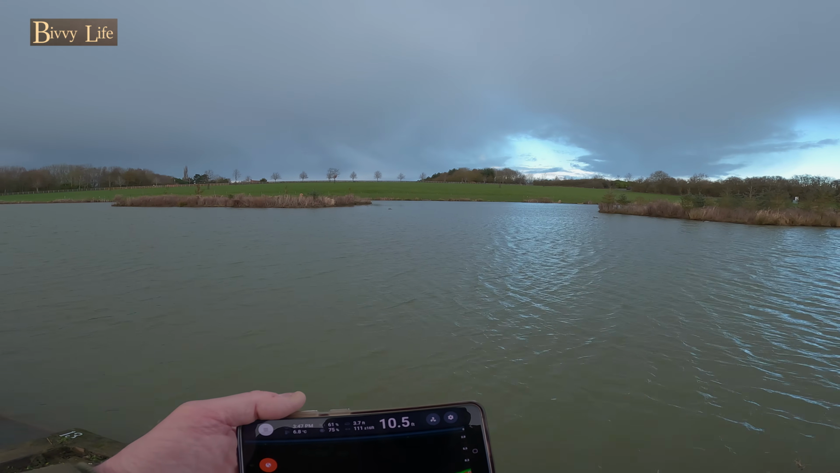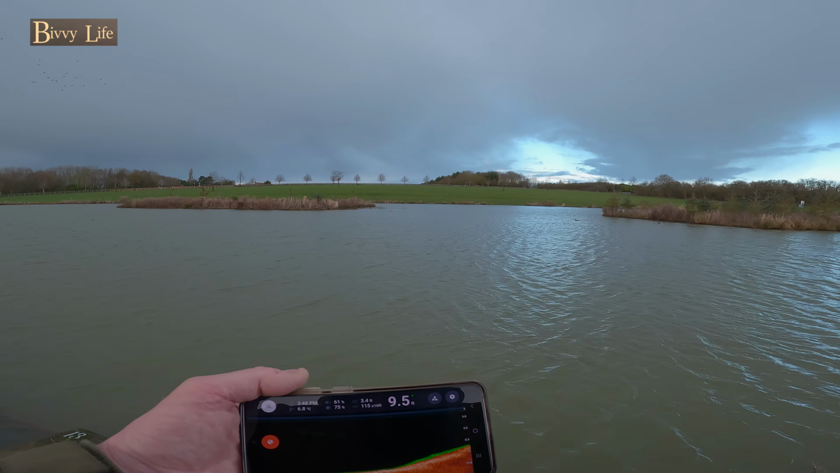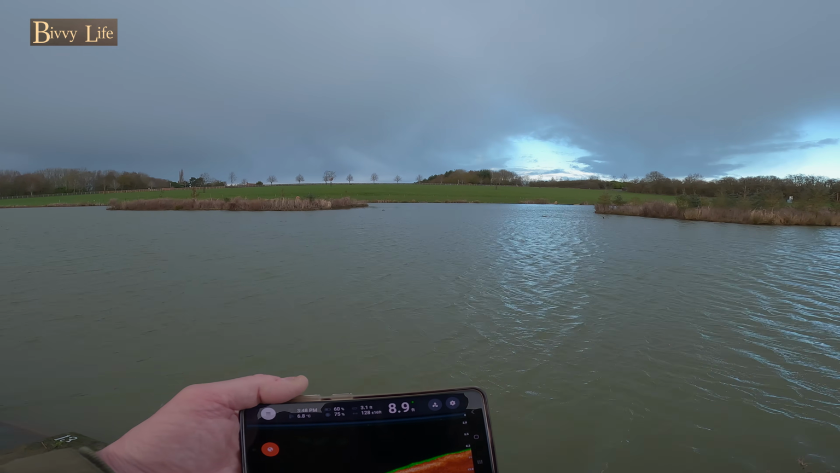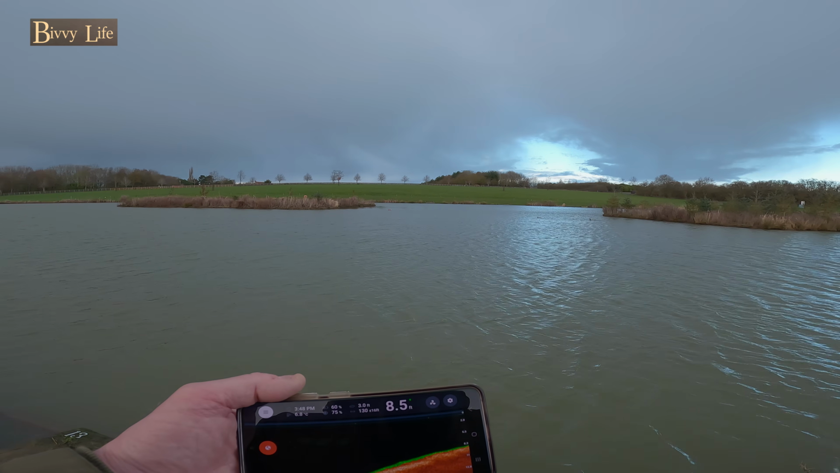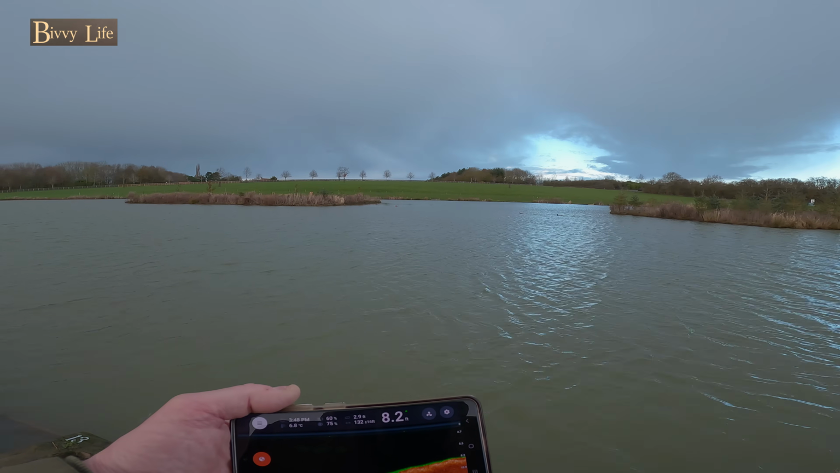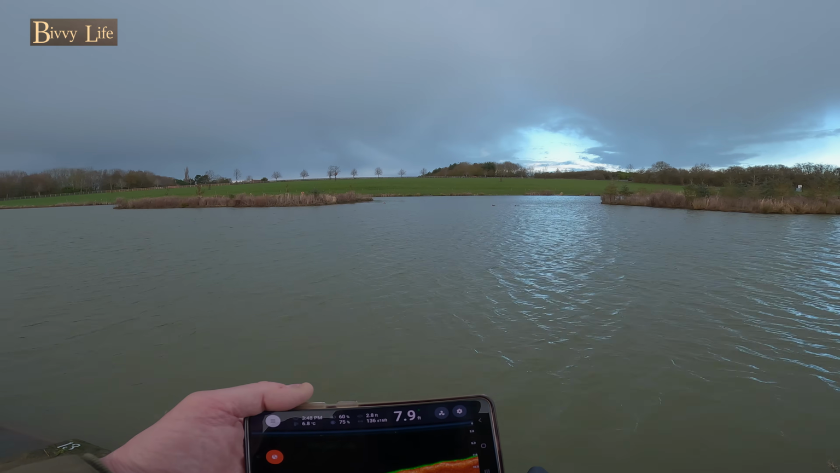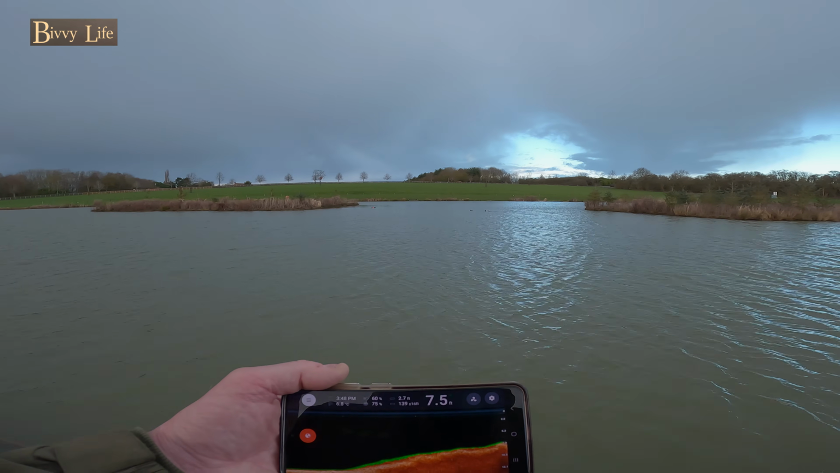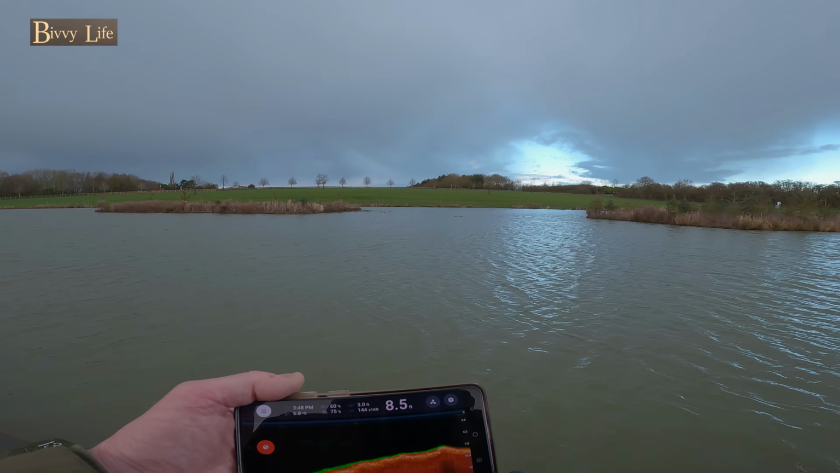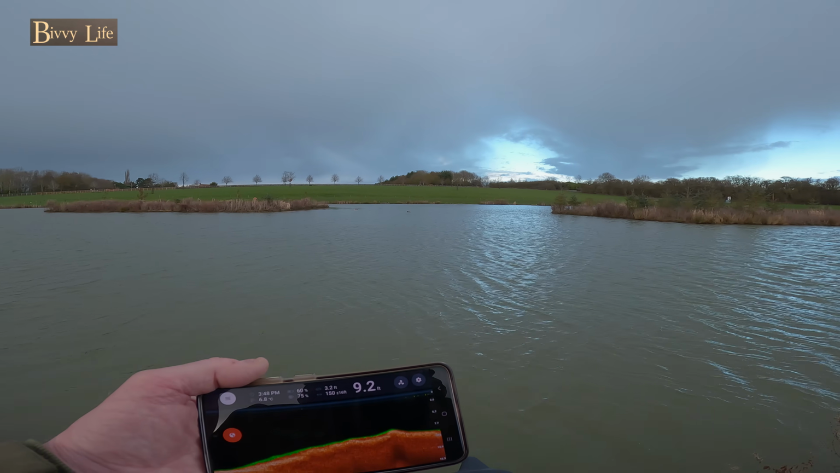Around about 40 yards now. It's just dropped off a touch, just over 9 feet there. So another 5 yards or so, it's where the fish are usually held up. Boat struggling on this chop. It's a Vulcan X, great boat in calm weather, but as soon as you get a lot of chop on the water, they do tend to struggle a little bit.